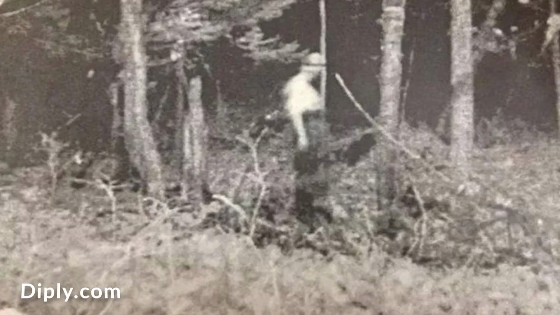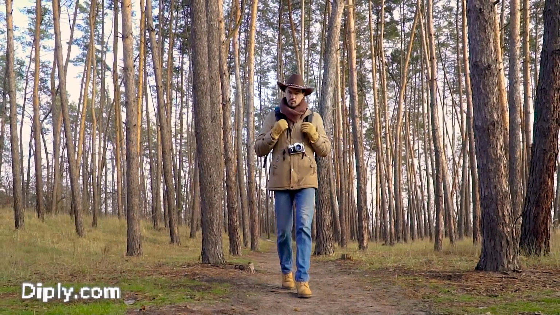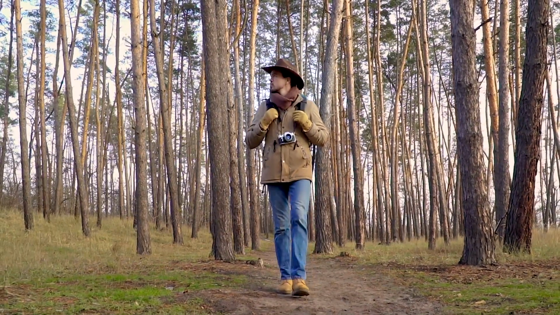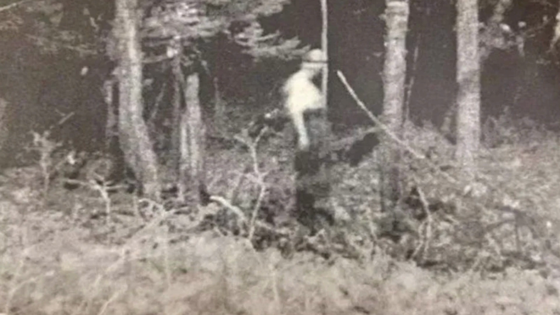This photo was taken in October of 2011. A man was checking his trail cameras on his property, and when he pulled up the footage, this is what he saw. A man just standing there on his property. He definitely has the look of not having much of a purpose for being there.